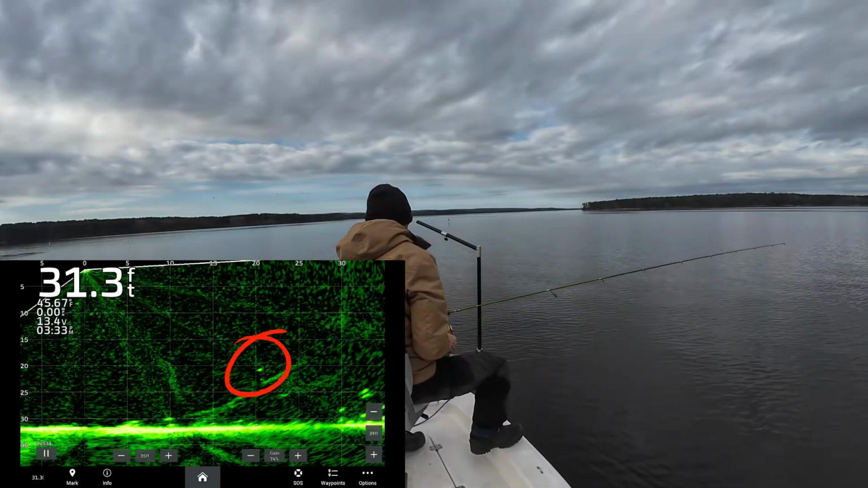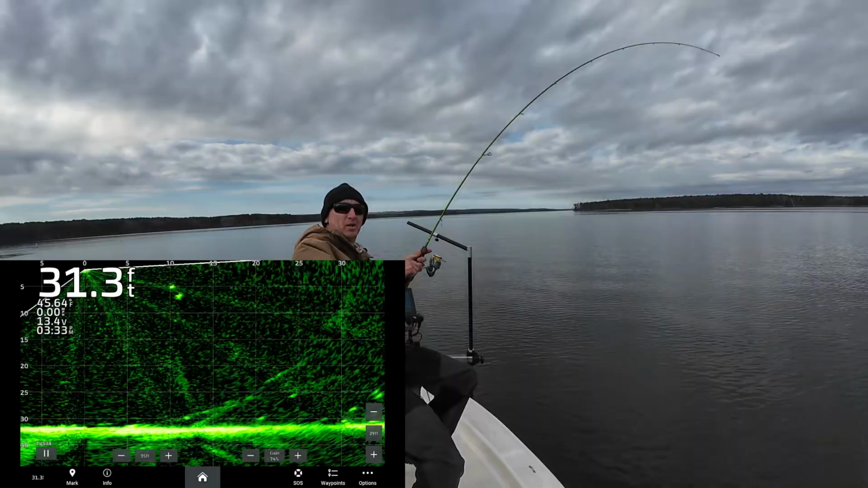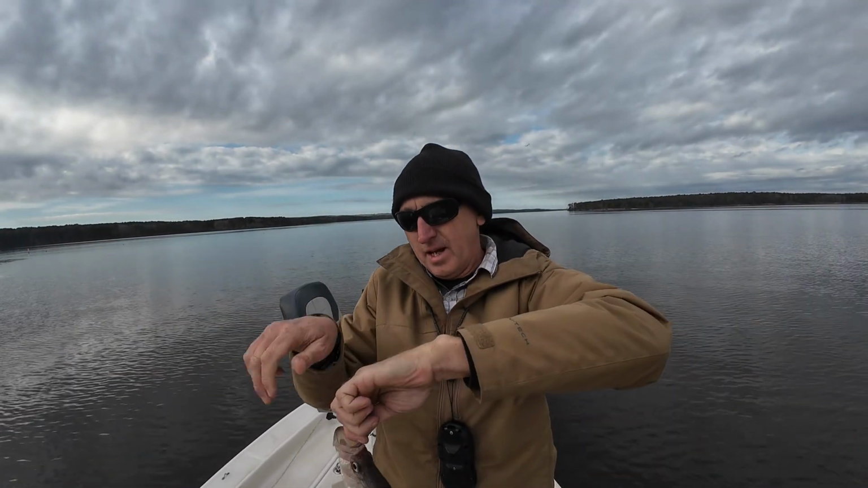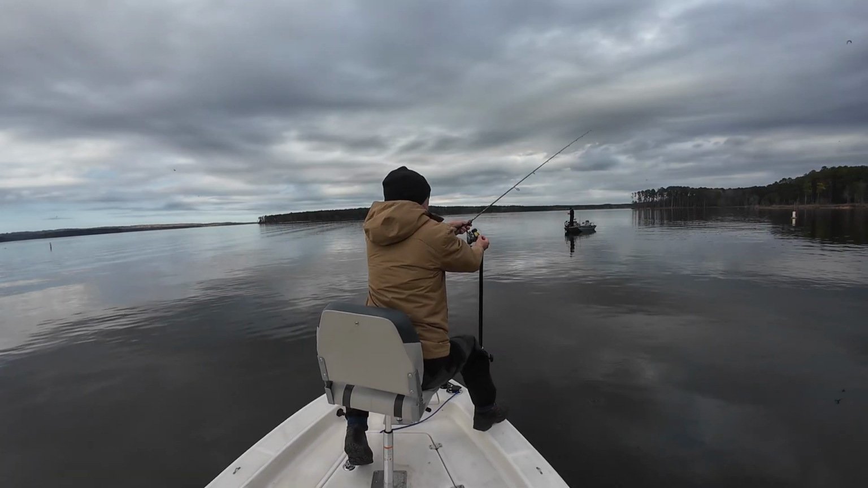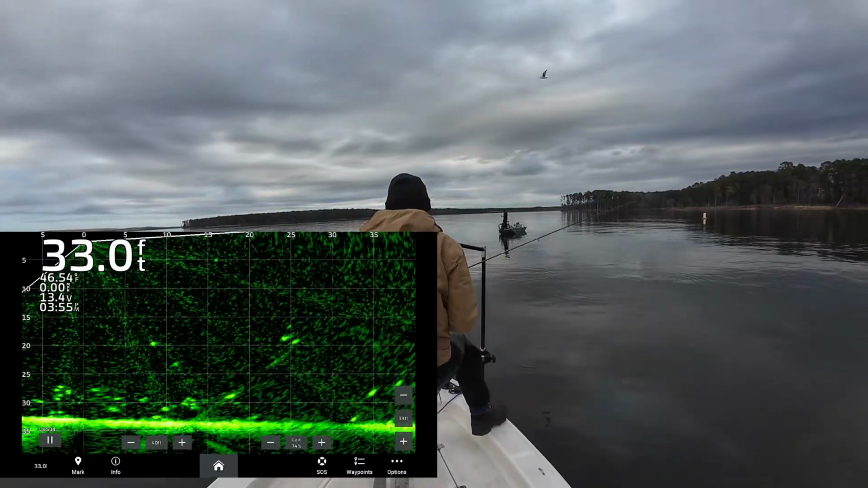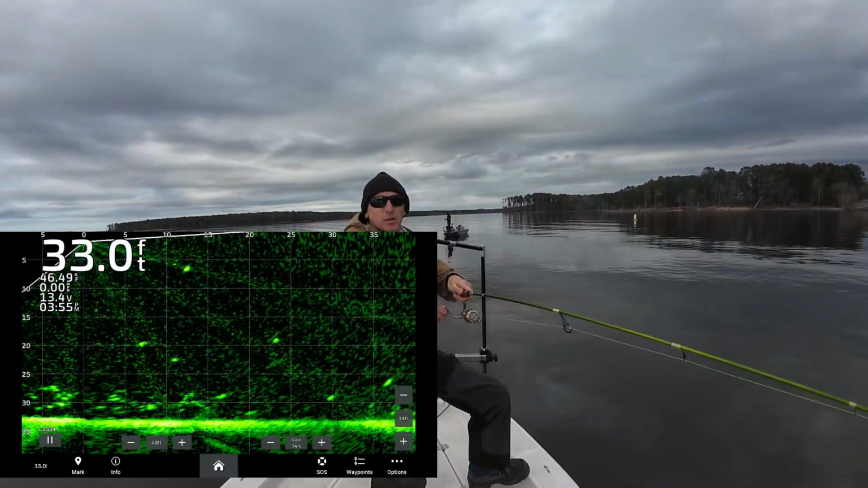Saw it turn. Got him. Something spooked him and then he circled back around. I hope I got that on Livescope because that was pretty daggone cool. Something spooked him and then he came back around for it. That was neat. He saw that thing and came right at it.